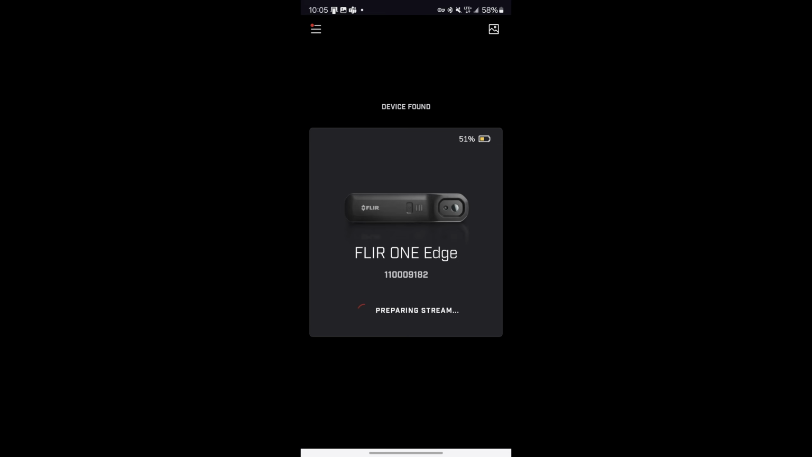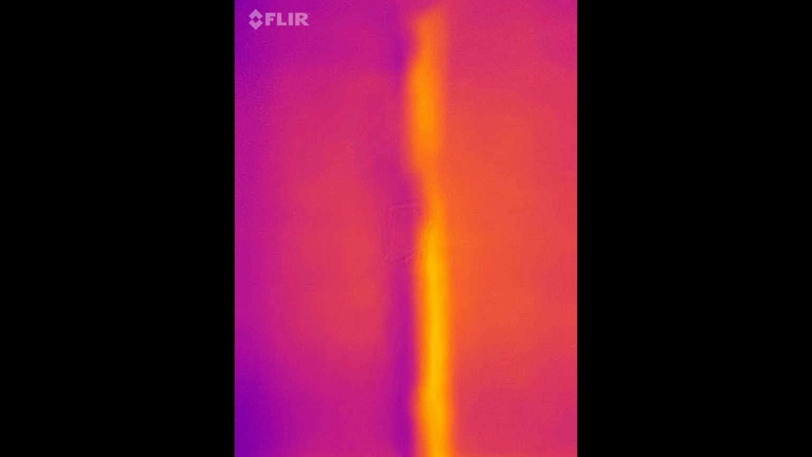So I'm putting in new baseboards, but last year I drilled into a pipe and now I am scarred for life and I'm very afraid of nailing into a pipe on my wall now. So I am going to use my FLIR ONE EDGE Pro IR camera, which I received free for review, to find the pipes in my wall and make sure that I can avoid them when I nail in my baseboards.